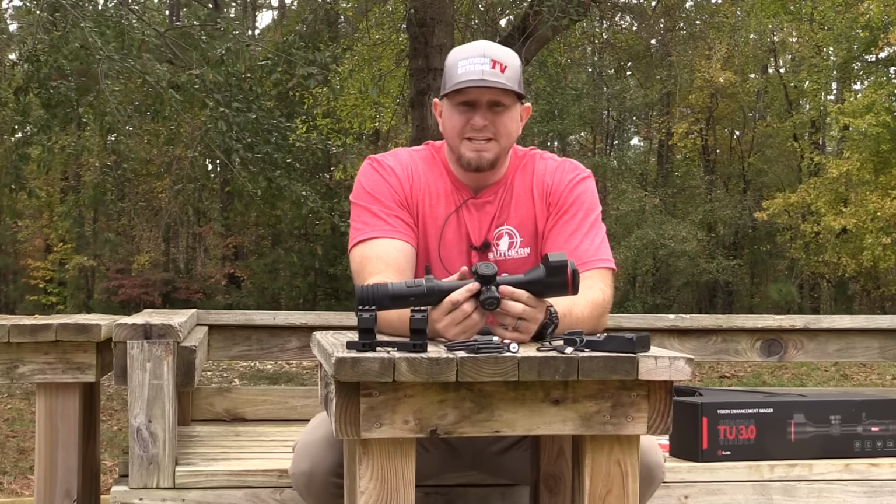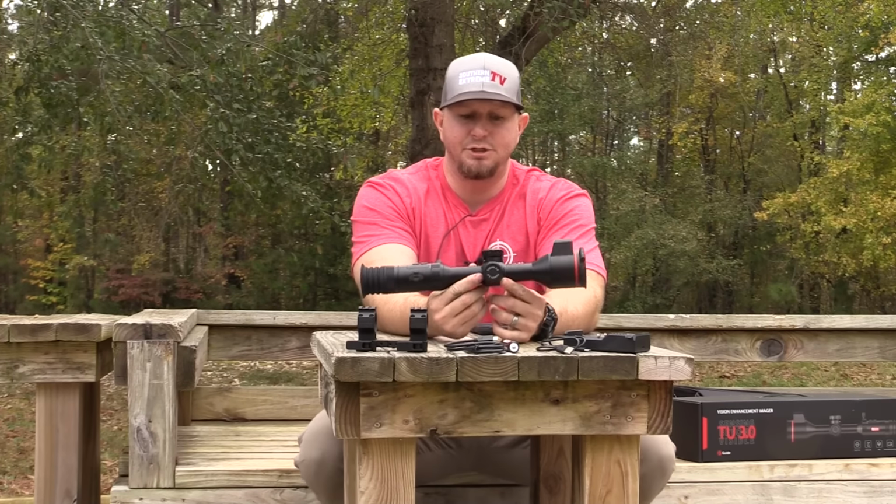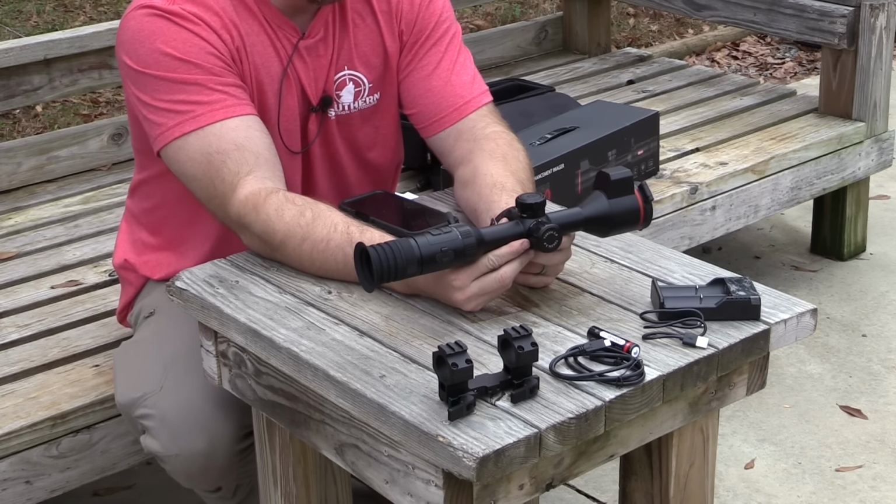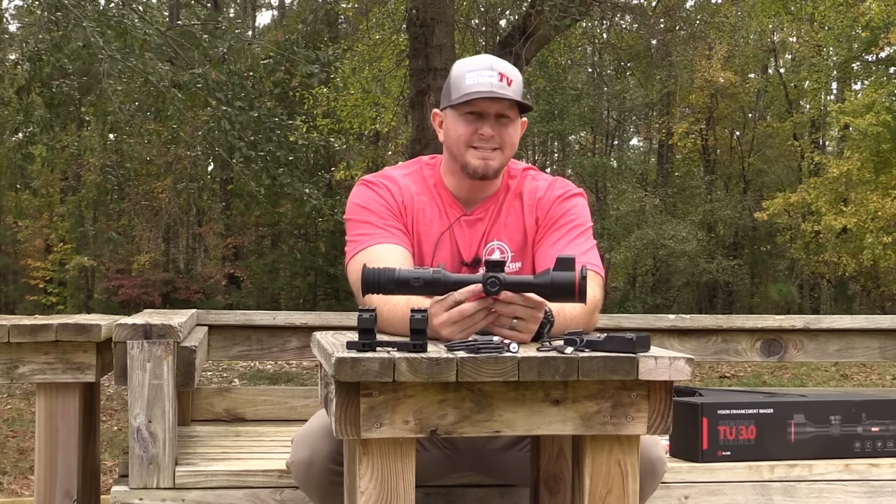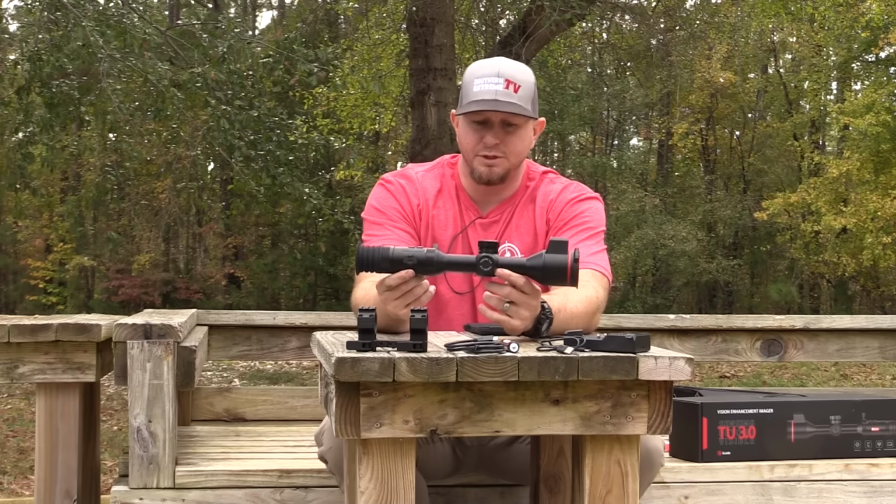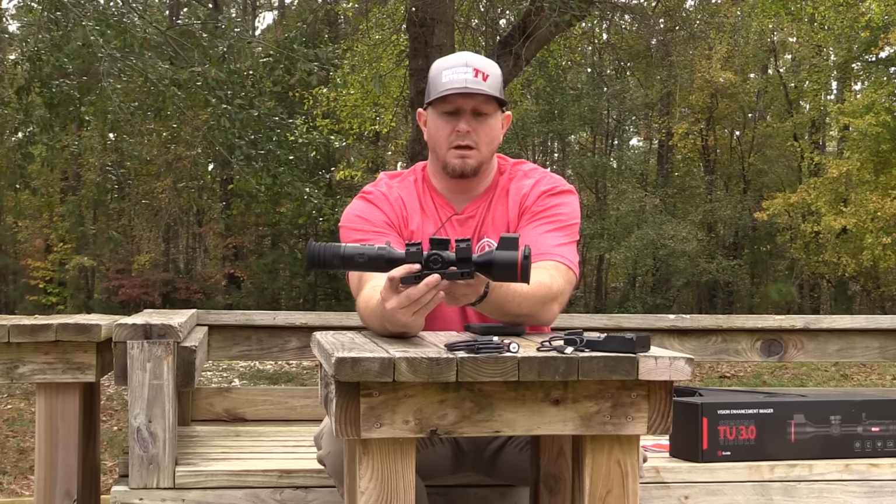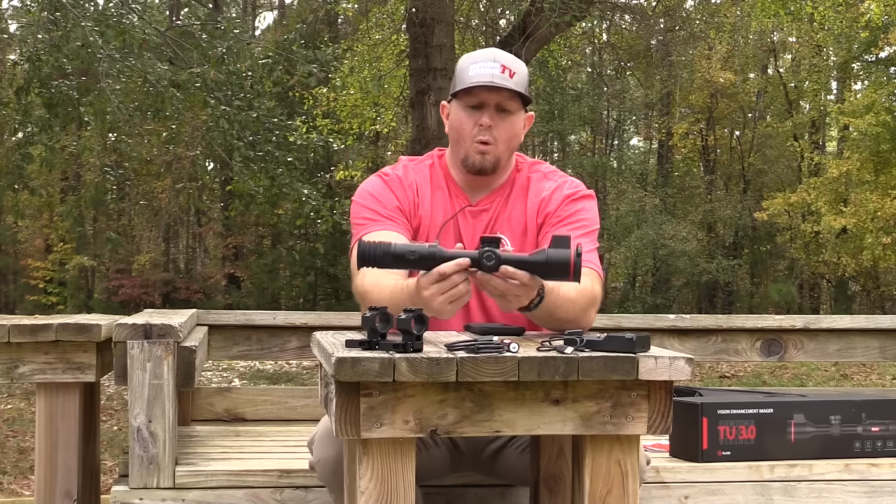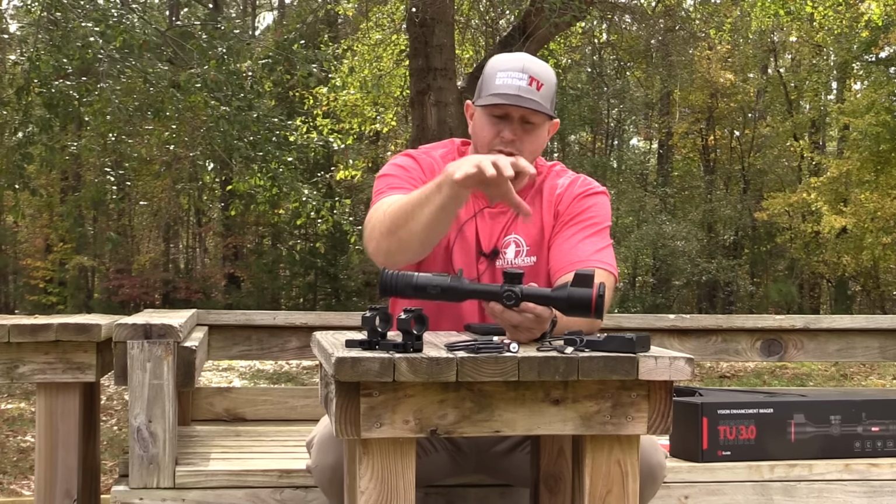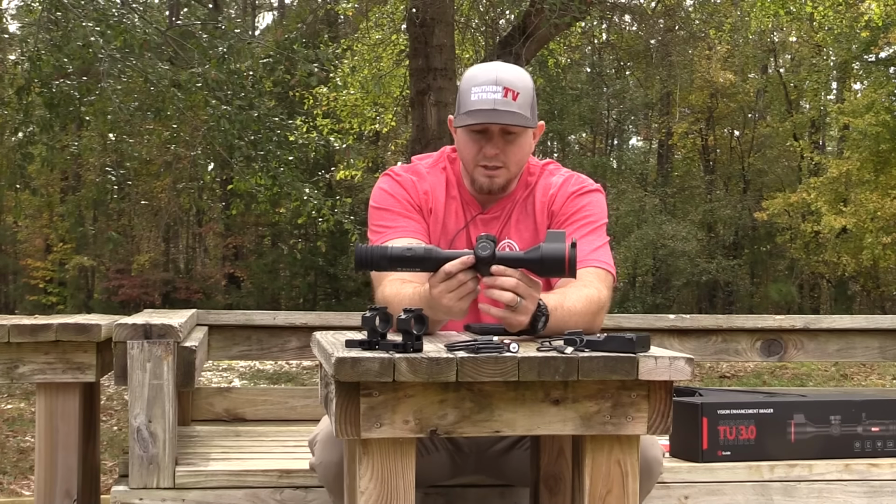Now, first initial impressions of this optic, number one, is it is the tubular style, which if you are familiar with the thermal world, you've got two different style thermal optics, scopes, if you will. You've got a tubular style body, which is what we see here, where you've got a 30 millimeter tube, which will set into this scope mount. Or you get what we call the brick look. That's just something that me and Guffey call them because they're a little bit bigger, a little beefier. They look like a brick. They're just bigger and bulkier. They're not streamlined like this is.